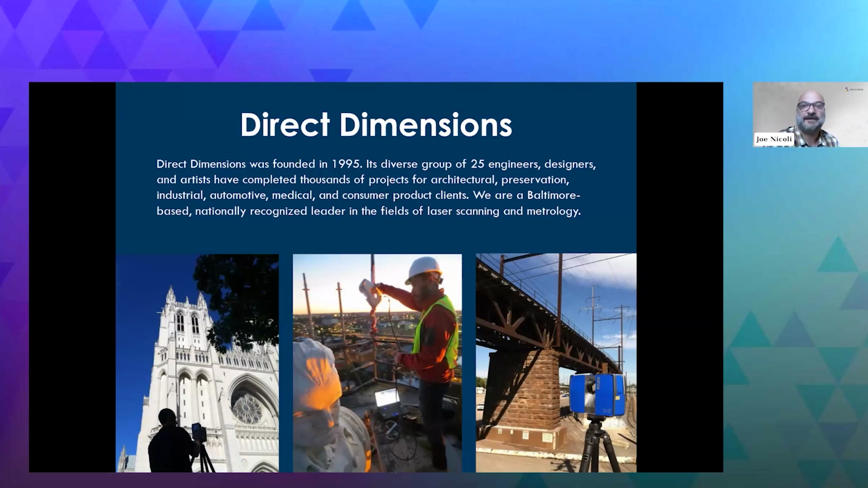And I think that's the one thing I want to make clear in my talk, that we're very much a laser scanning company. We're interested in the technology of reality capture. We're not wedded to any one industry. We stay on the forefront of the technology itself.